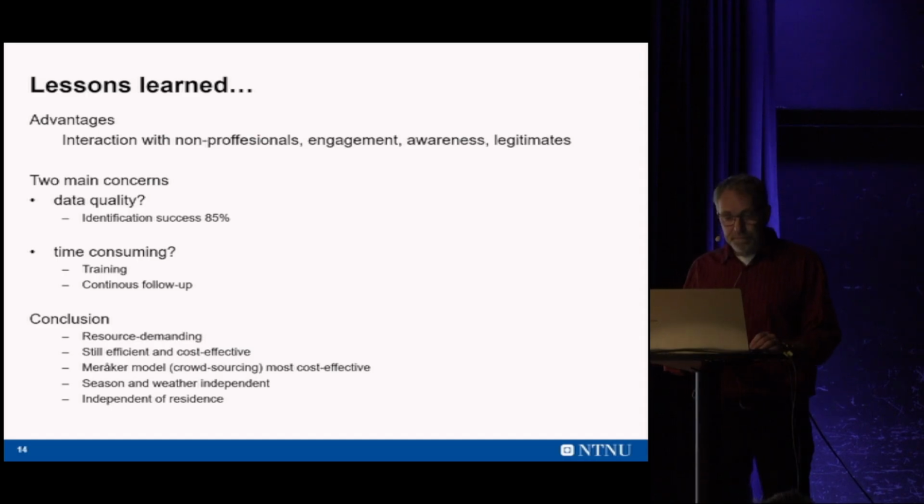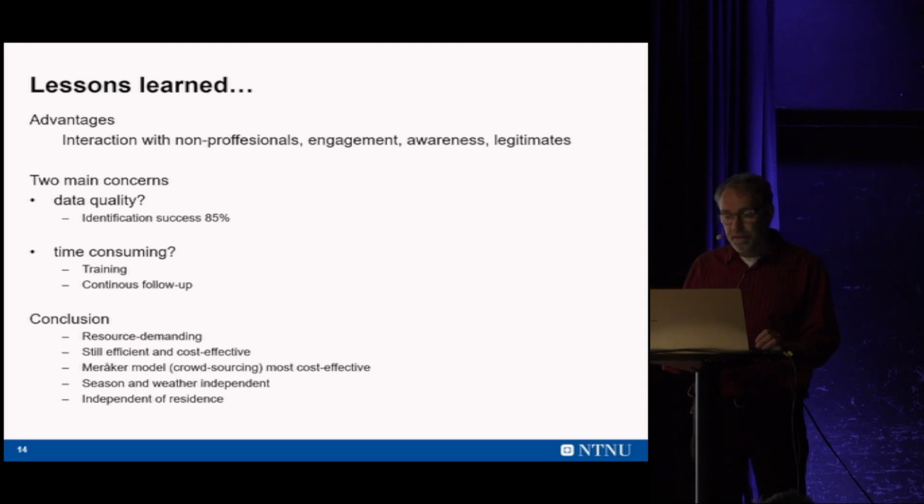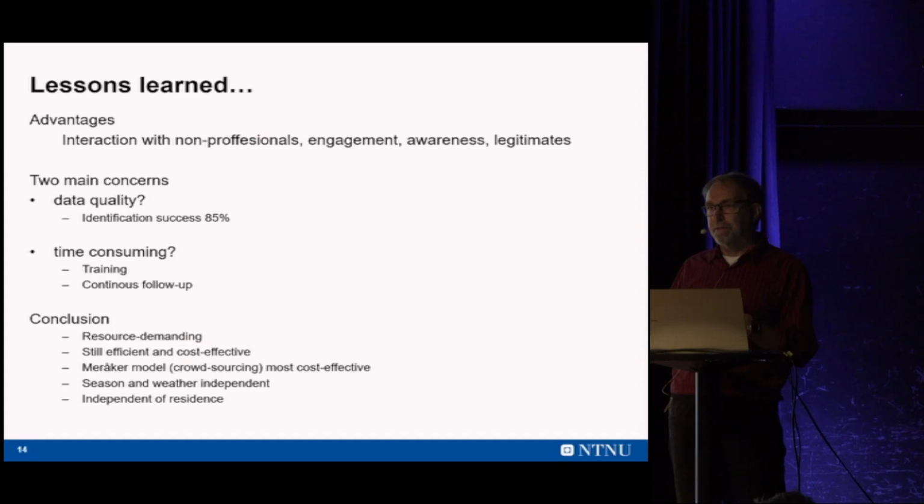So the conclusion is that the use of LiDAR data coupled with the involvement of volunteers has proven to be a viable solution for improving the quality and reliability of cultural heritage databases as a basis for cultural heritage management and research. So the next step is how do we implement this on a larger scale?